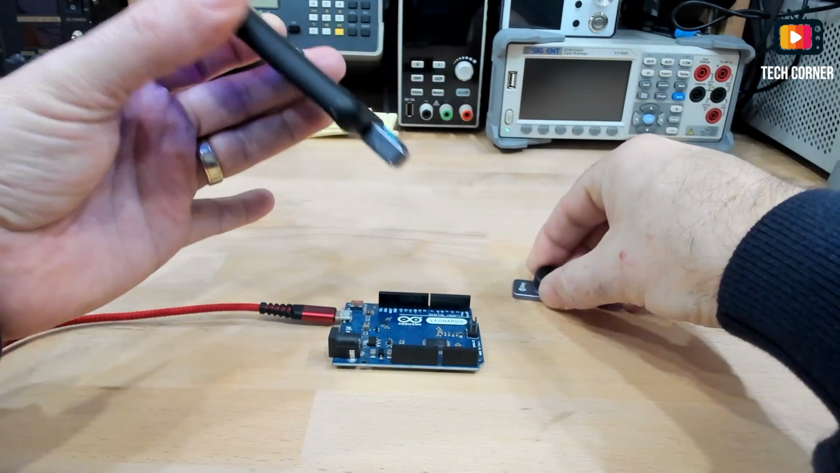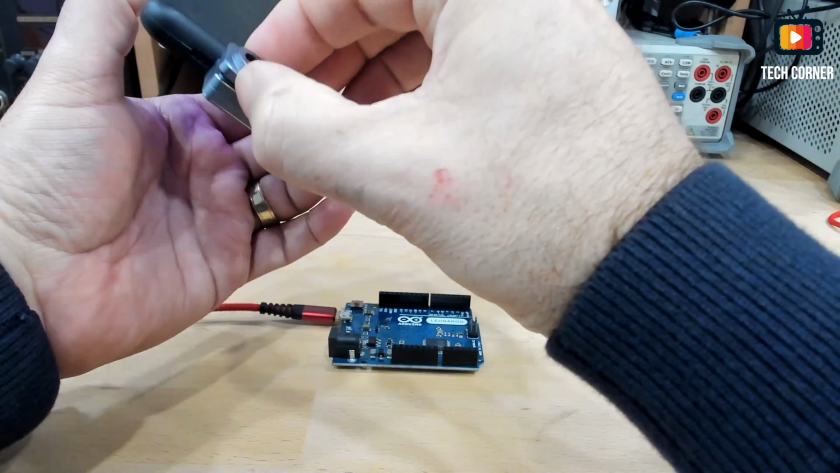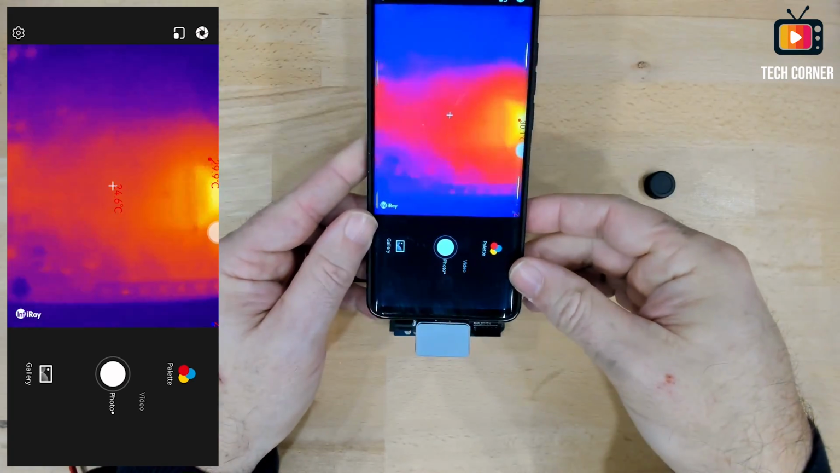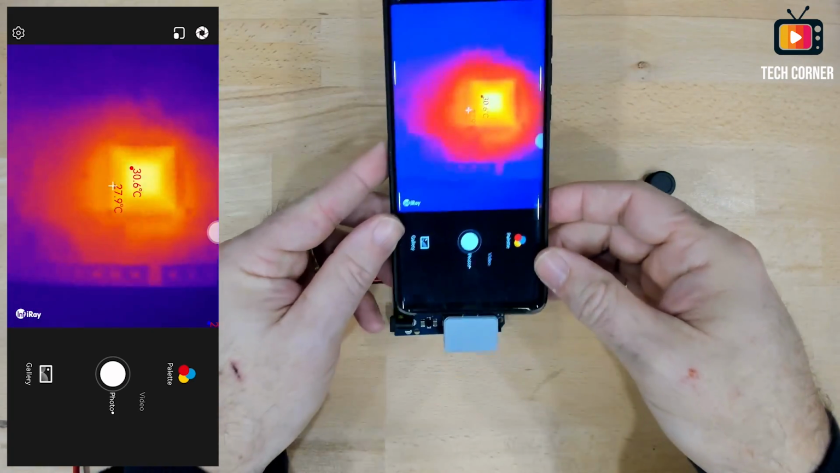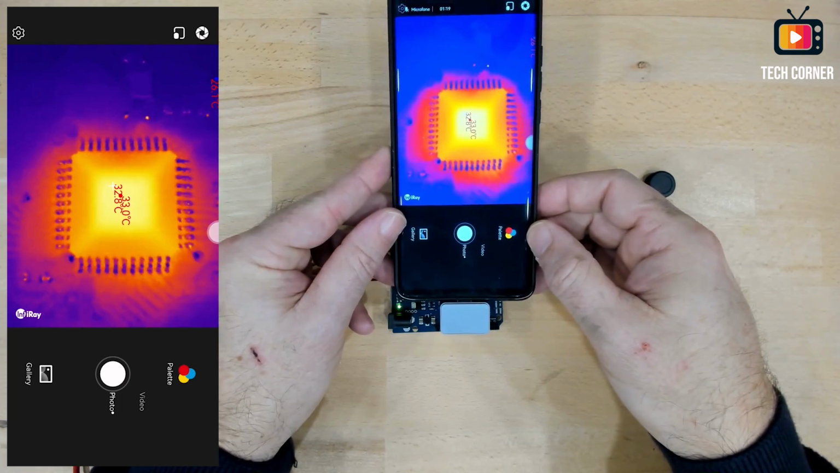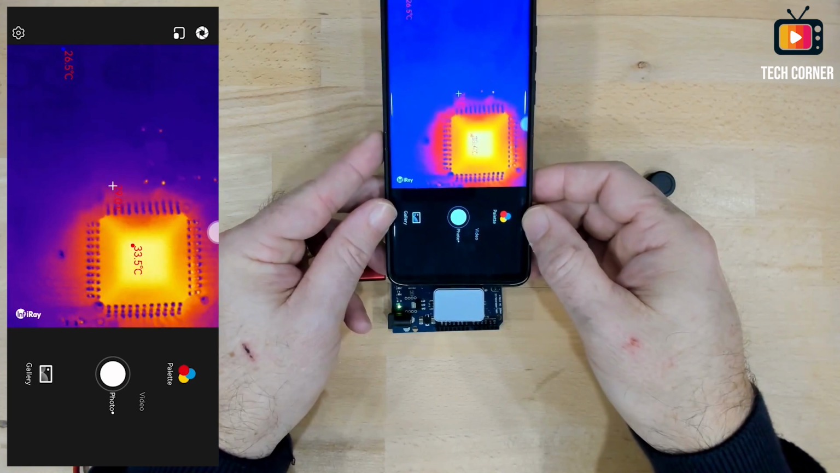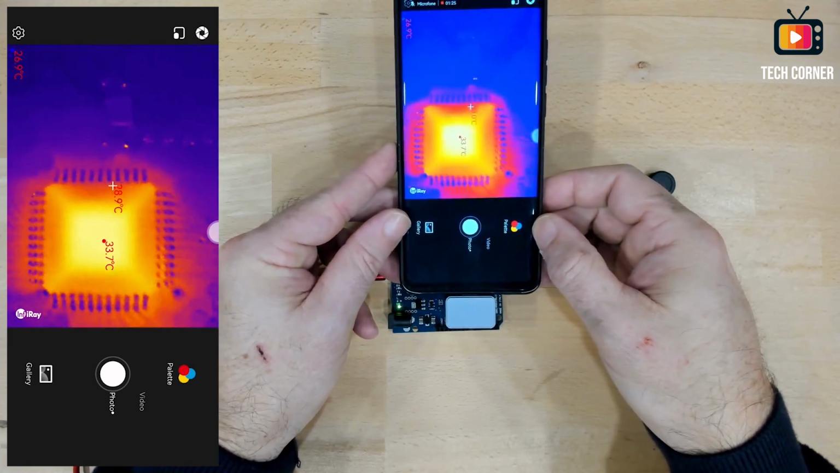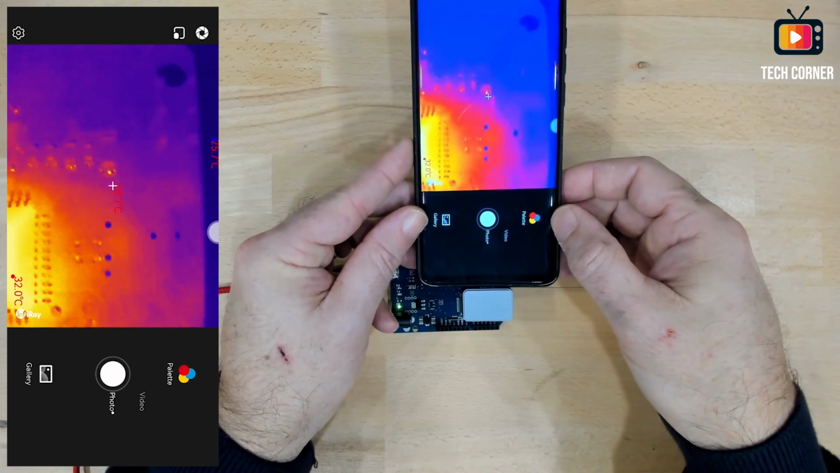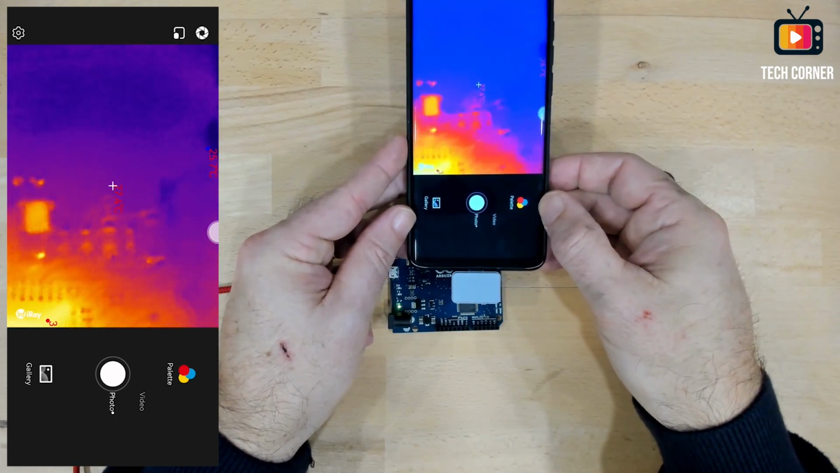Now let me place the lens. It's just dropping over the other one. It's magnetic like this. And let's see now how is the difference. So let me zoom in here on the processor. As you can see all the pins of the processor, a very clear image. Yeah, you can see the components on the left side, on the right side of the board. They are not very hot right now.